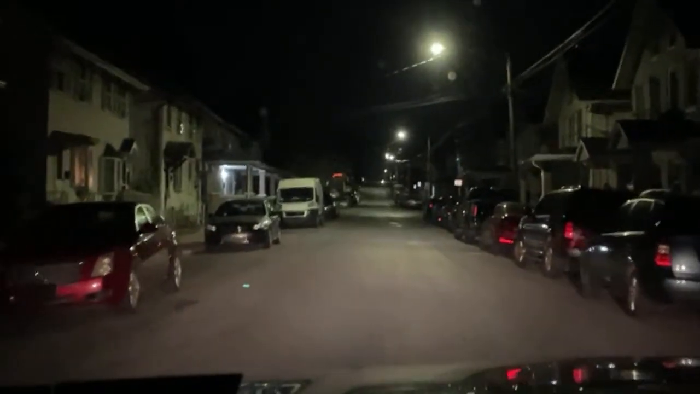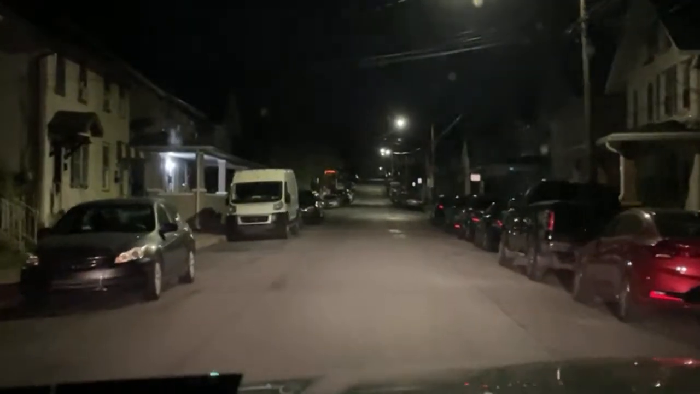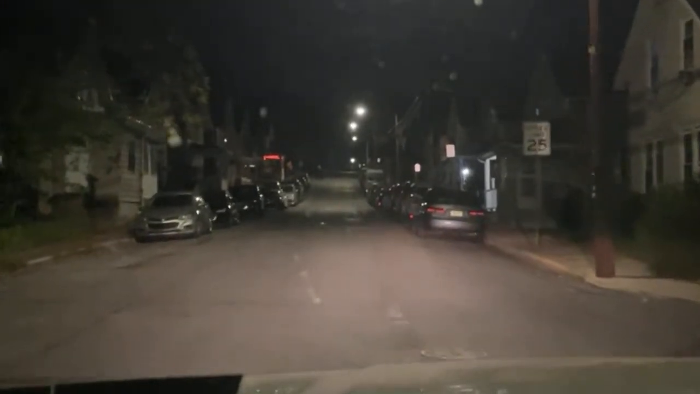Nobody has their fucking house numbers lit. I don't have a flashlight. I can't see the house numbers, guys. 3017. What was it? 3030? 3021? 3028. It's right here to my right. They're on the porch. They're on the porch with the front door open.